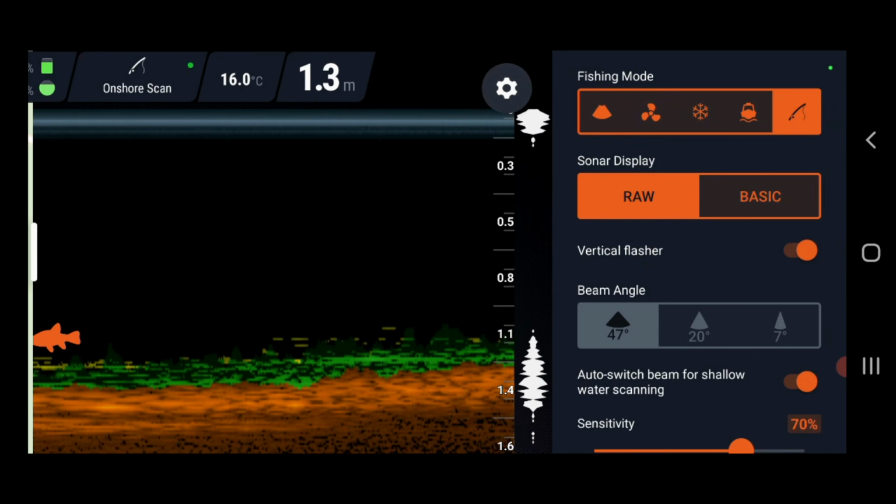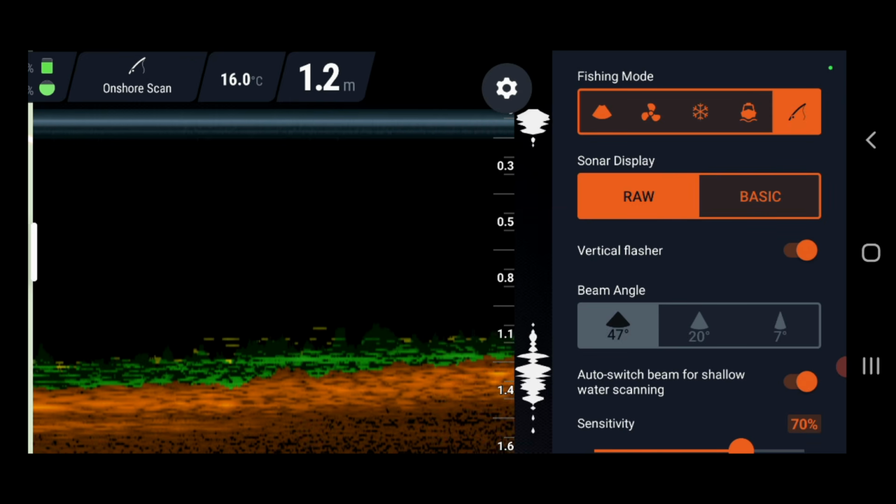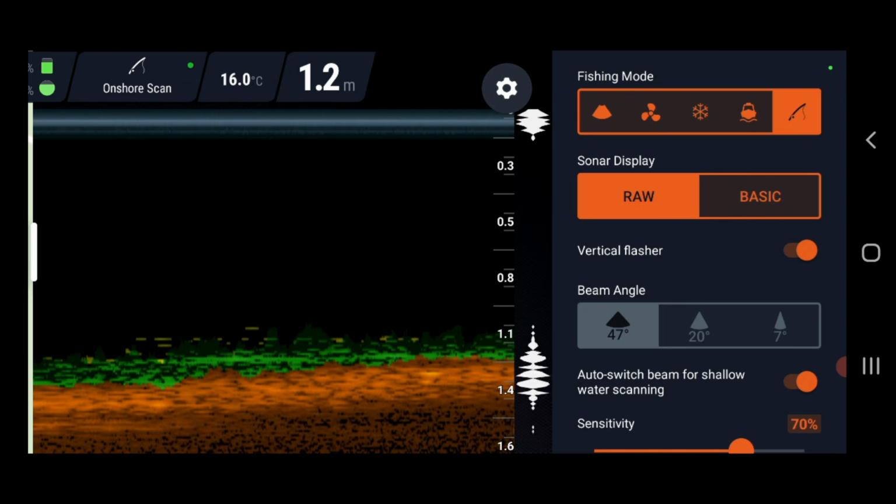And this is what this video is about. There's a lot of things about the Deeper Fish Finder that you need to know, but I'm not going to go through all of them today. Today's video is mostly just about the settings.